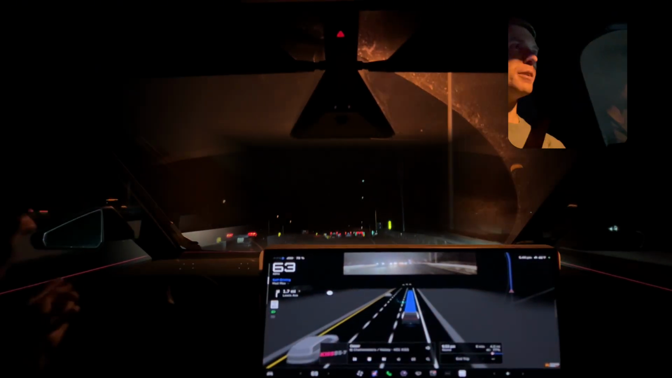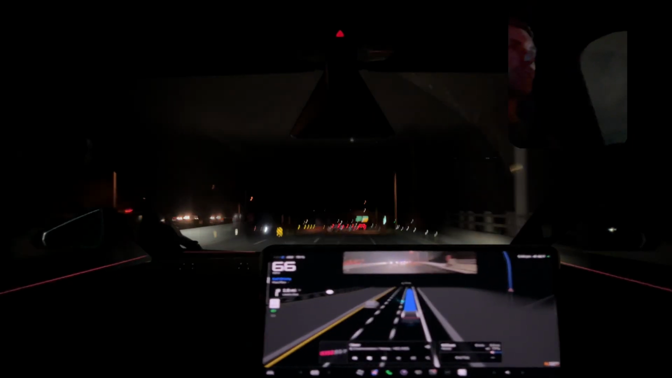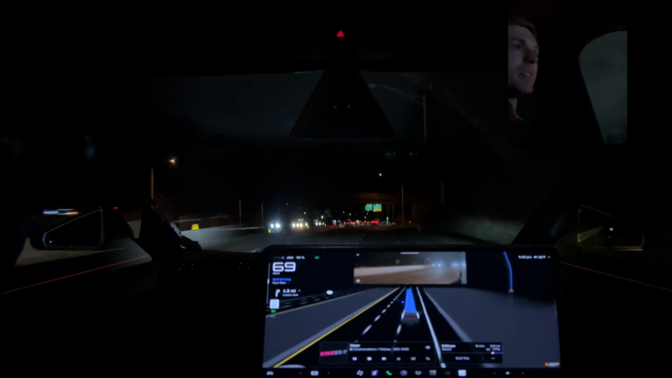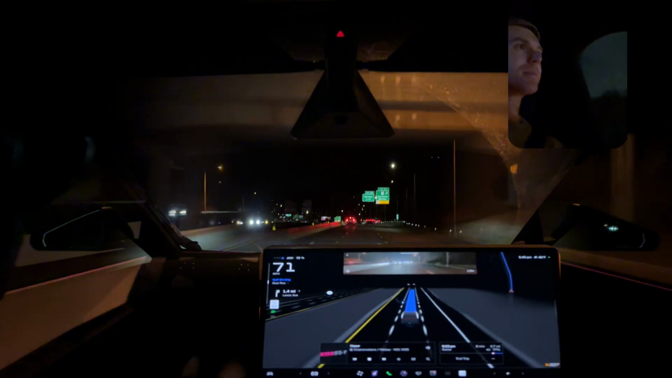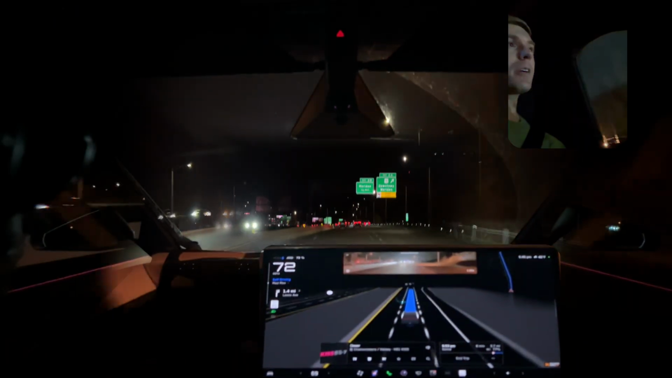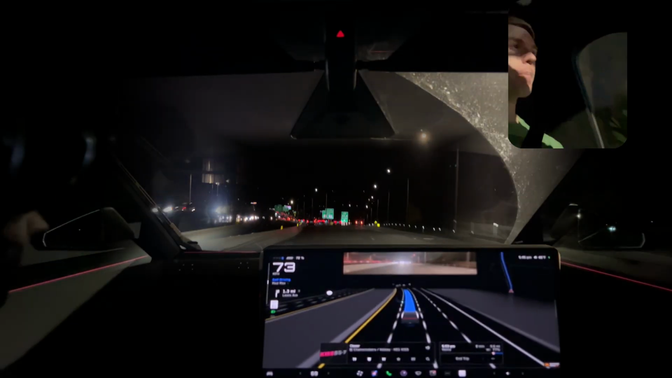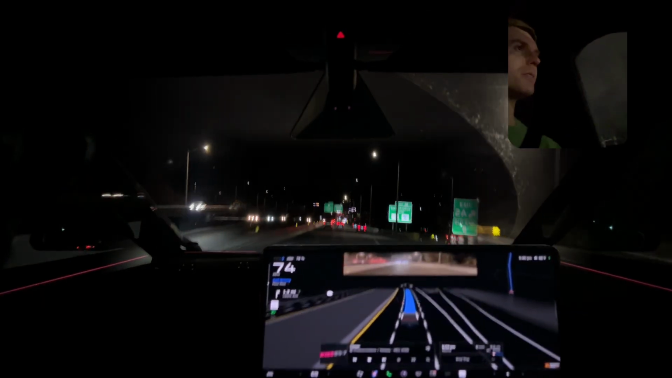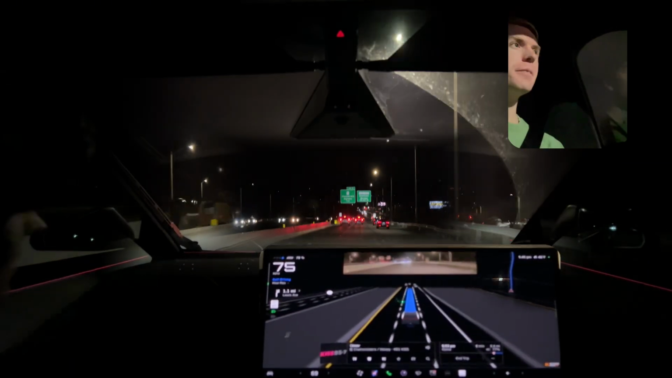It's such a sharp on-ramp that people often do not maintain their lane and they just on-ramp into the adjacent lane. It's very bad design. Robot cars can handle it though. Most humans, you'll get to see that if you stick with me and follow some of these new version 14 videos, you're going to see that.